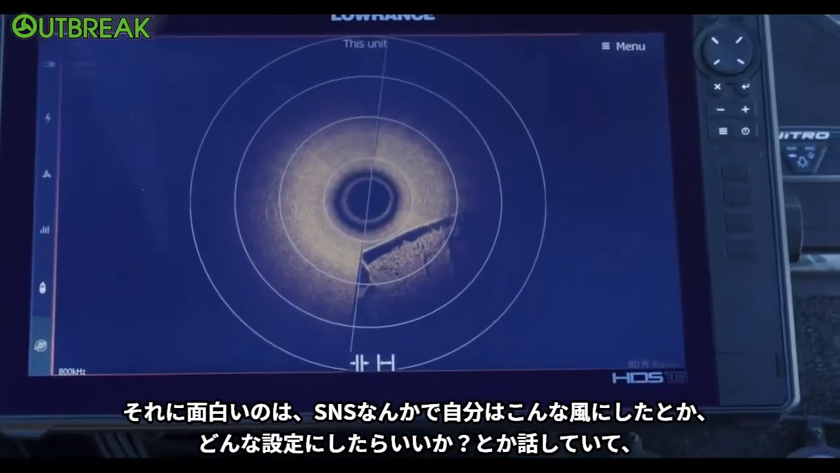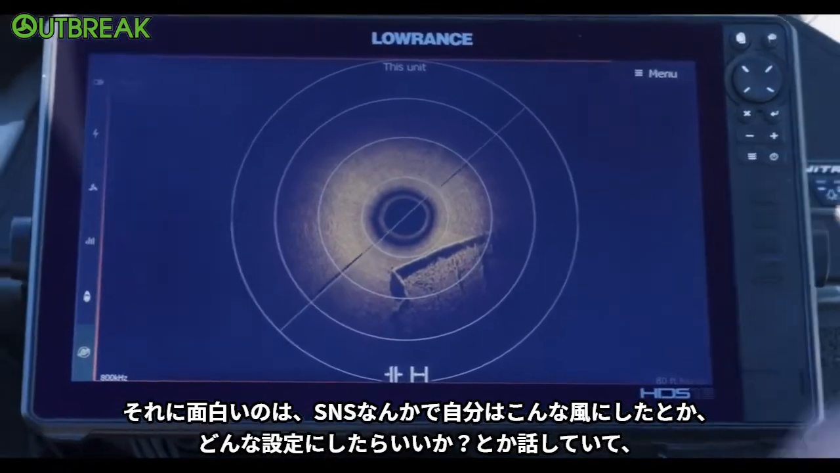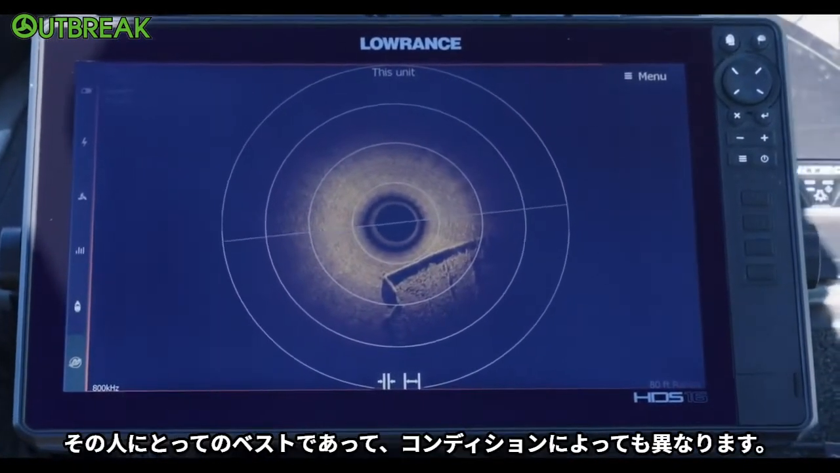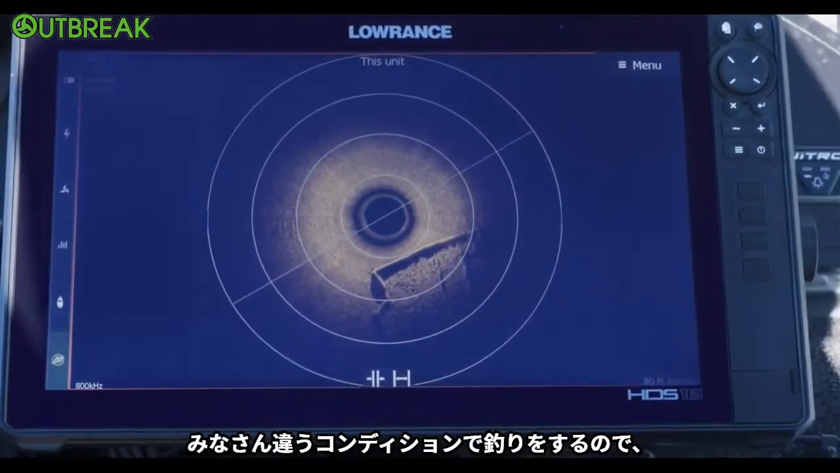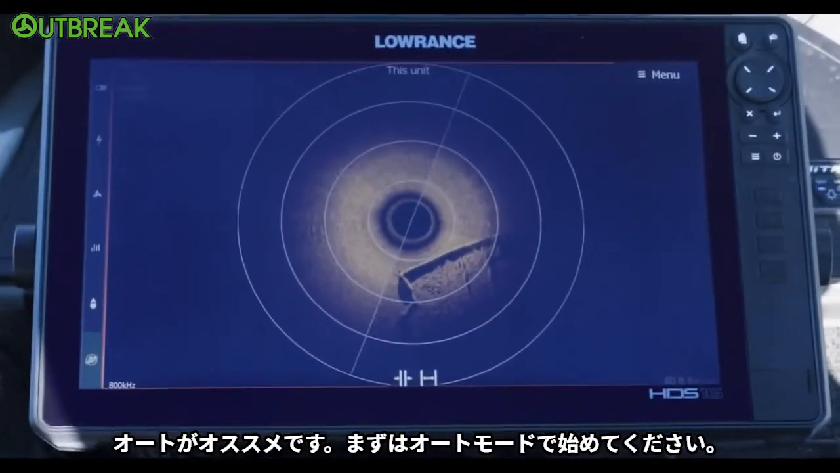Yeah. And that's the funny thing, when you get on social media, everybody's like, I got this. What settings do I need to use? And everybody has their own opinion on what works best, and that's typically what works best for them and the fishing conditions they're in. Now, you guys are in so many different fishing conditions. Auto is what I tell everybody.